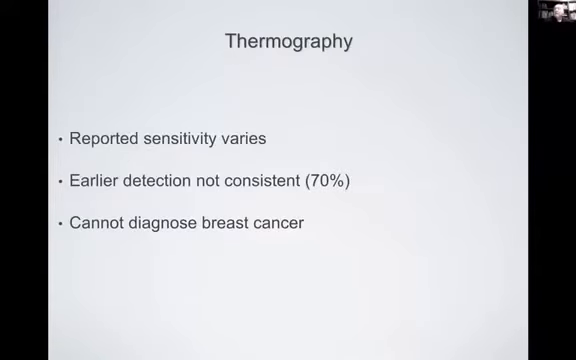So here, the reported sensitivities vary. You see figures as low as 39% and as high as 98%. Tom and I are in agreement that the reality is somewhere in between. I think it's probably in the range of 80%. Early detection not consistent.